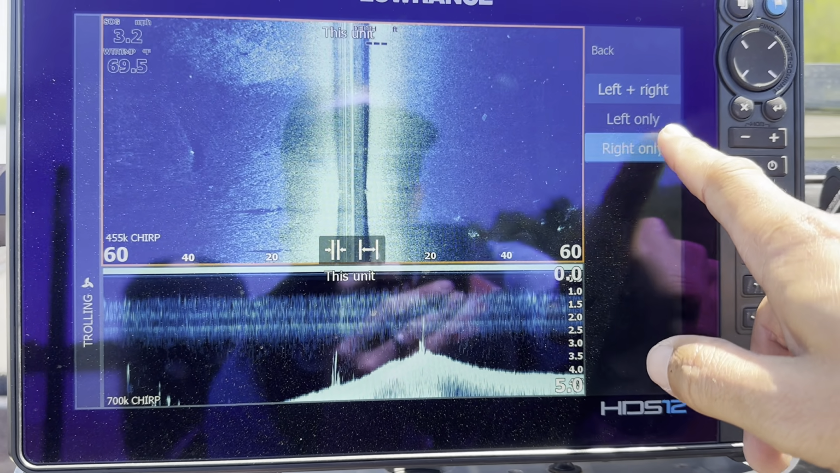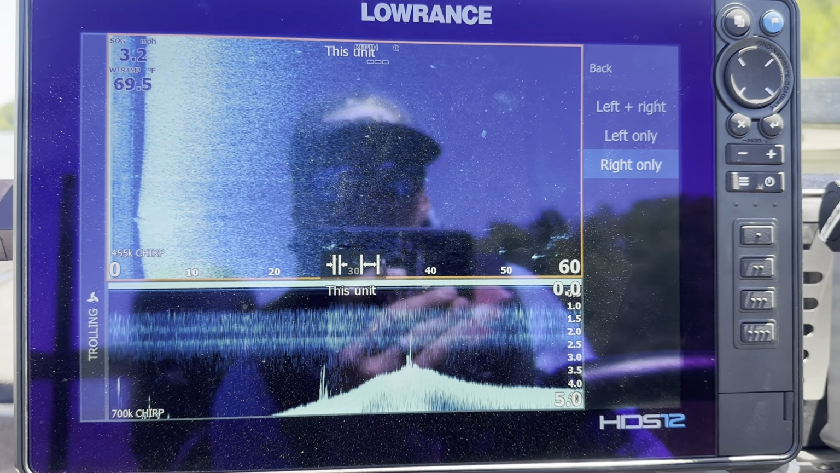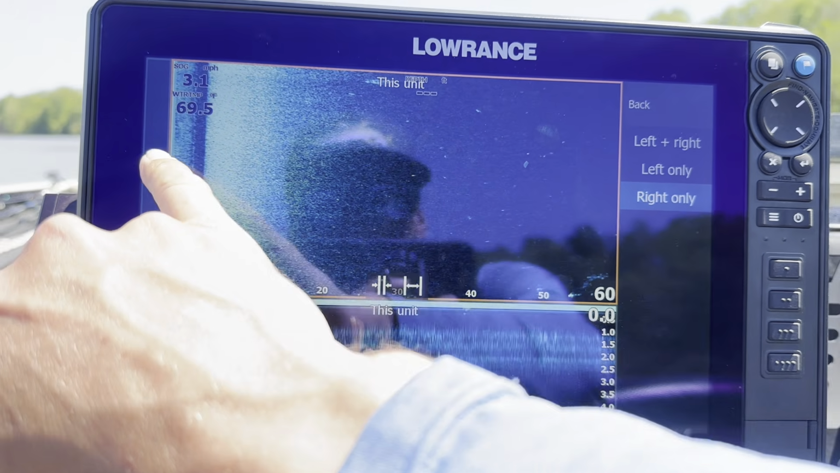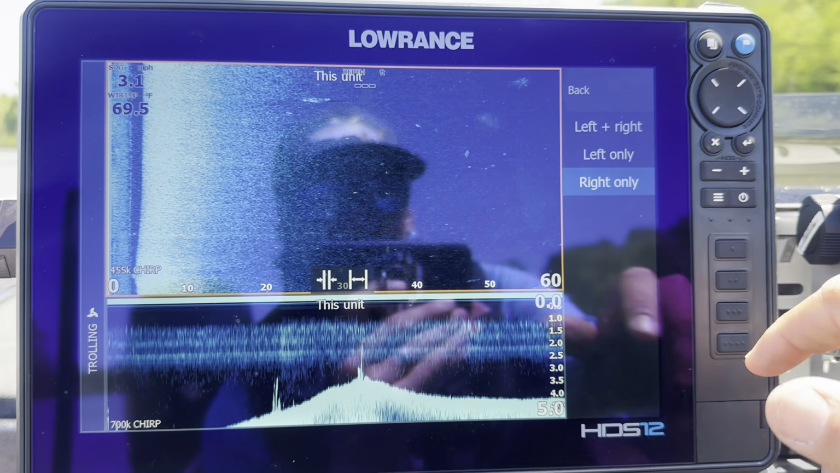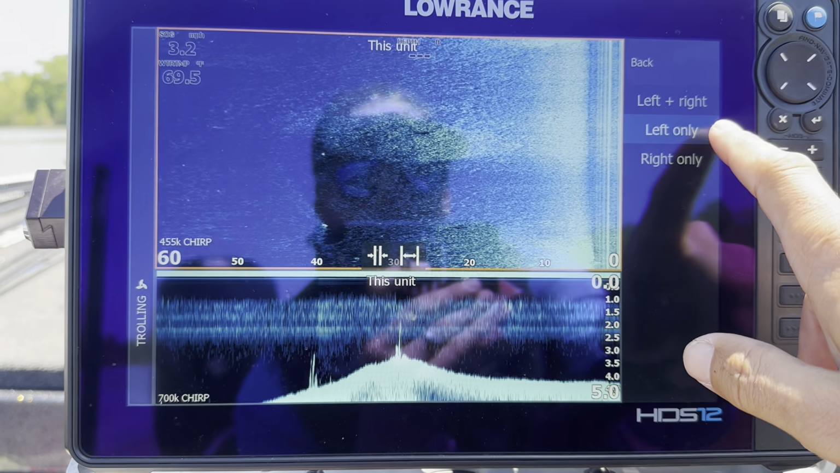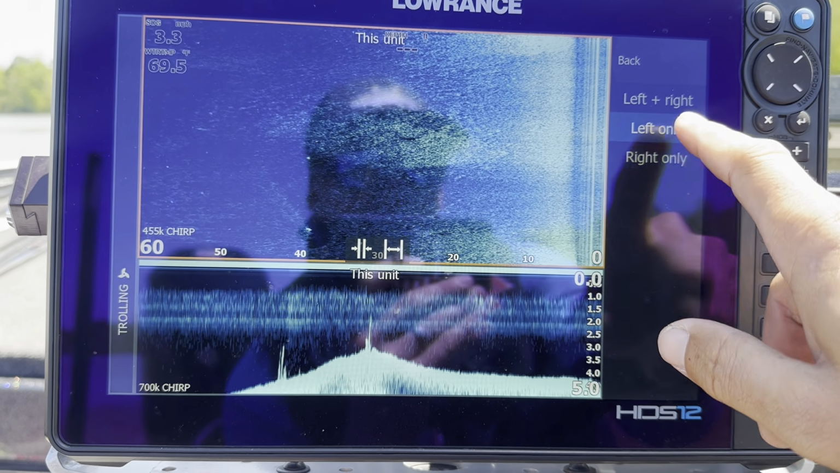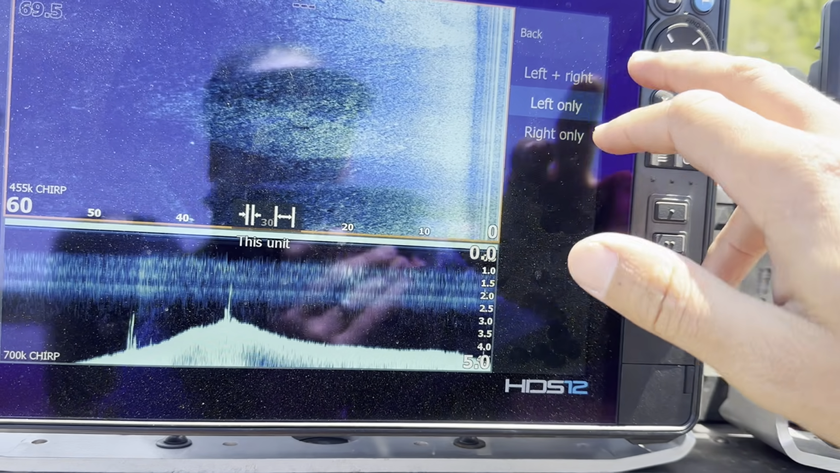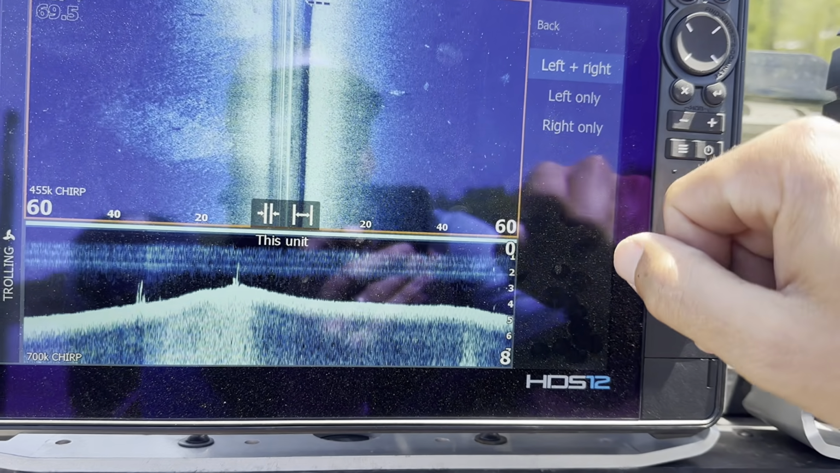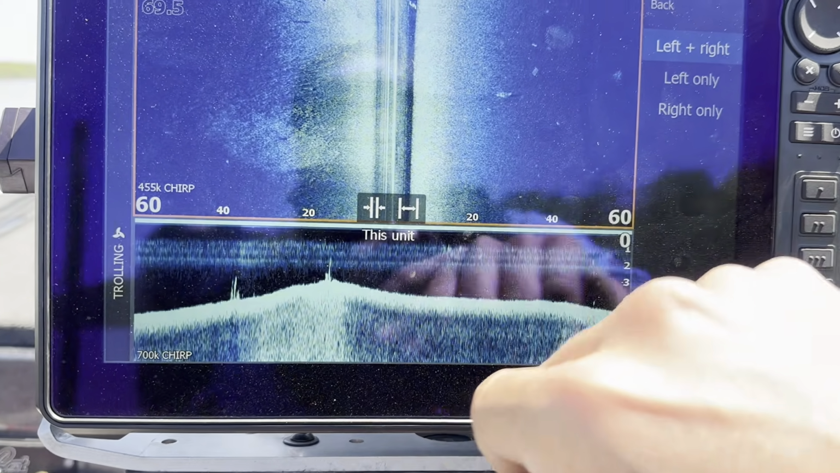If you want to look out just the right side of your boat, if you're going down a bank, you can hit that side. It's going to show us from the boat to the bottom, to the side, and out. And that's kind of where we're getting that look. If you want to look just to the left, you can do the same thing. You can also set this up to be left and then right over here, and that makes everything even larger. But left and right is usually what I use it on.